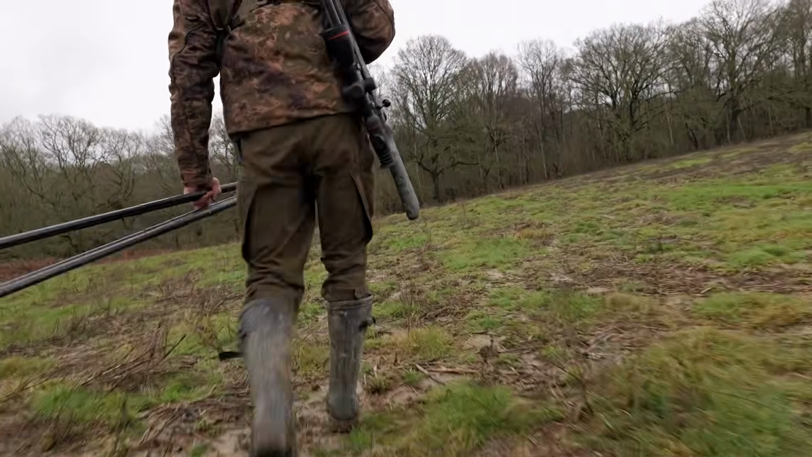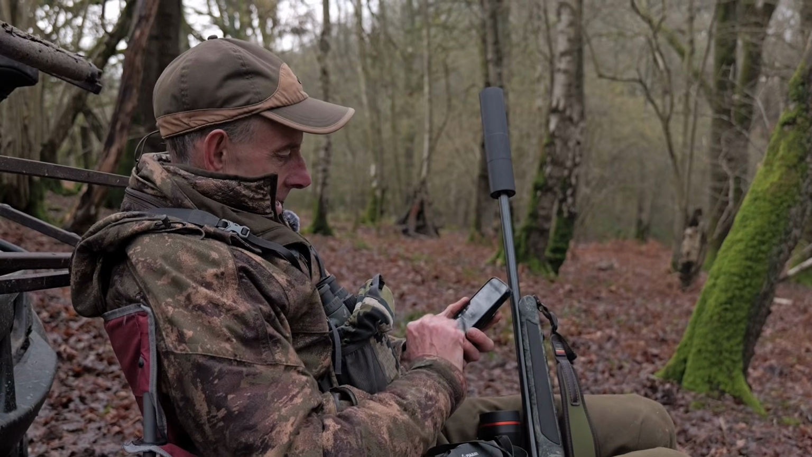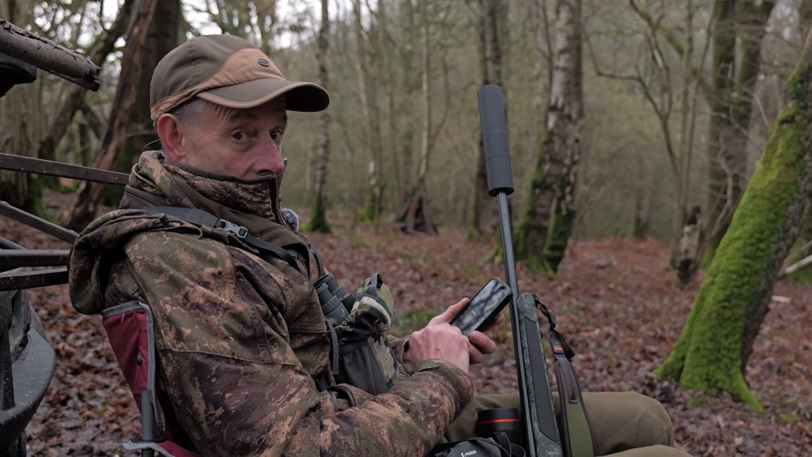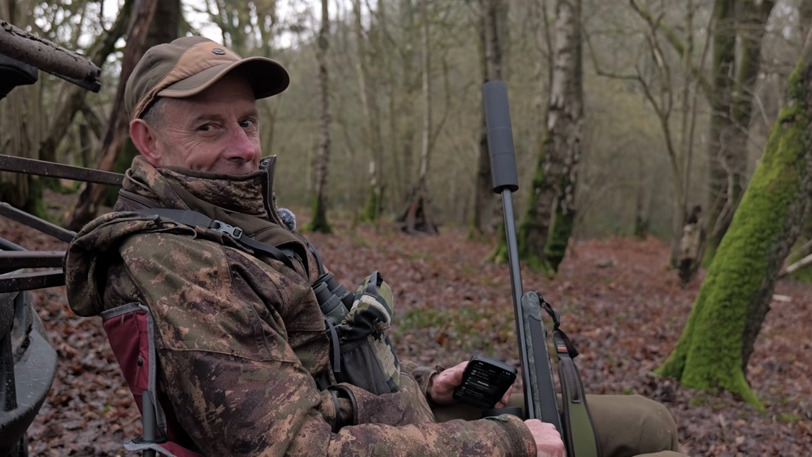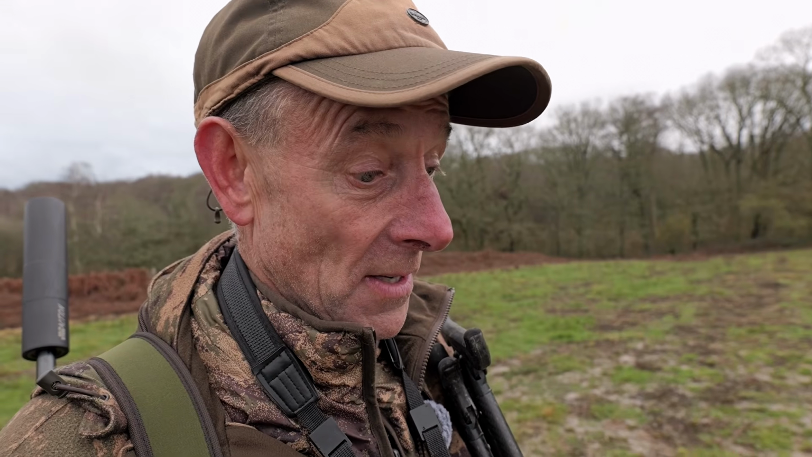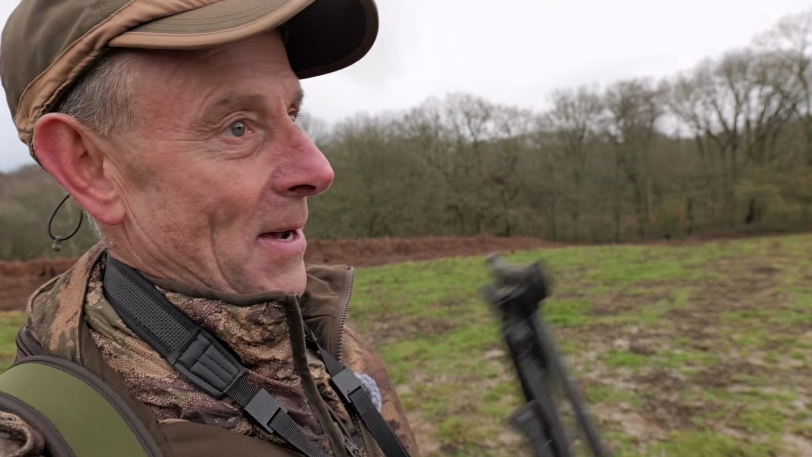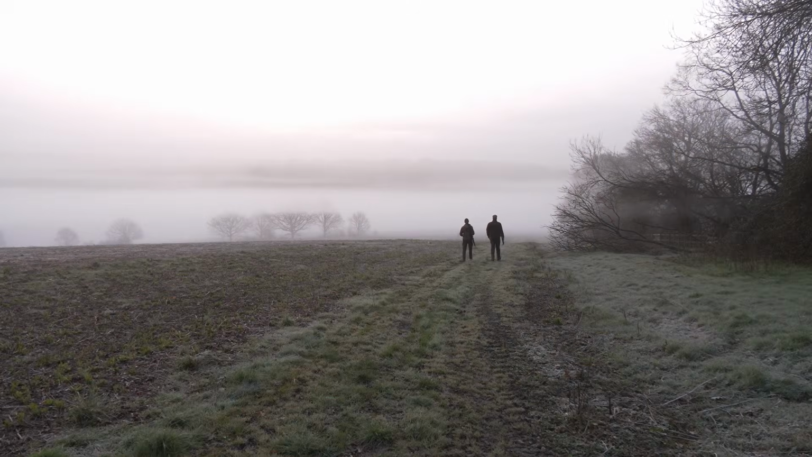Unfortunately, the first evening doesn't bear fruit. Here they're dealing with a common problem in the southeast: different deer management objectives. Each landowner's got his own agenda, and many landowners do not want the deer shot, but if you're a farmer, you want the damn things got rid of. So there's a bit of balance here, but we've got a classic situation where we can sit on the outside of somebody else's paddock and wait till he goes into the wood, shoot the deer. But that's what happens over here anyway, but let's see what we can find.